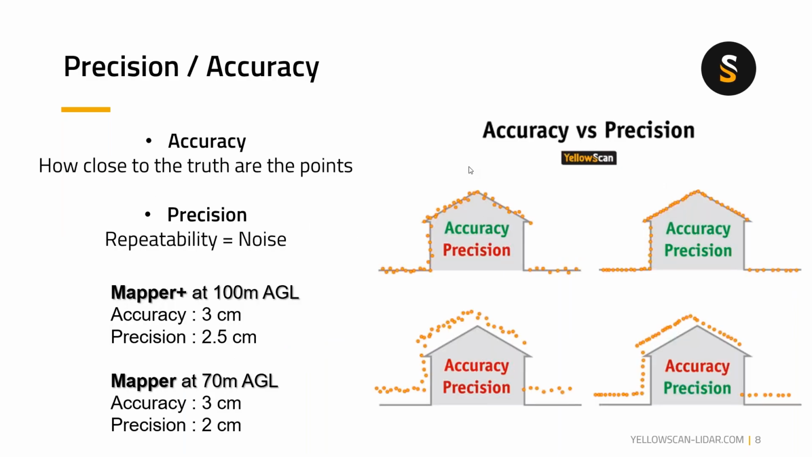And here is just to briefly give you an idea of the difference between accuracy and precision. Accuracy is how close to the truth the points are. And precision is basically repeatability, like noise. So you can see the house diagram that we at YellowScan have drawn up here.